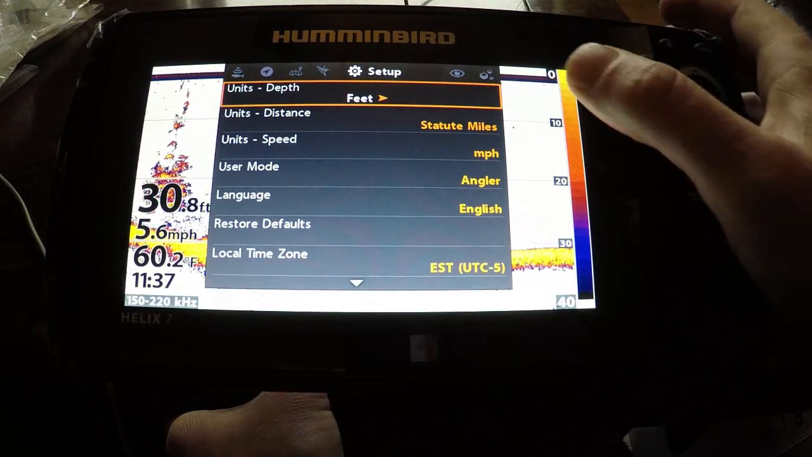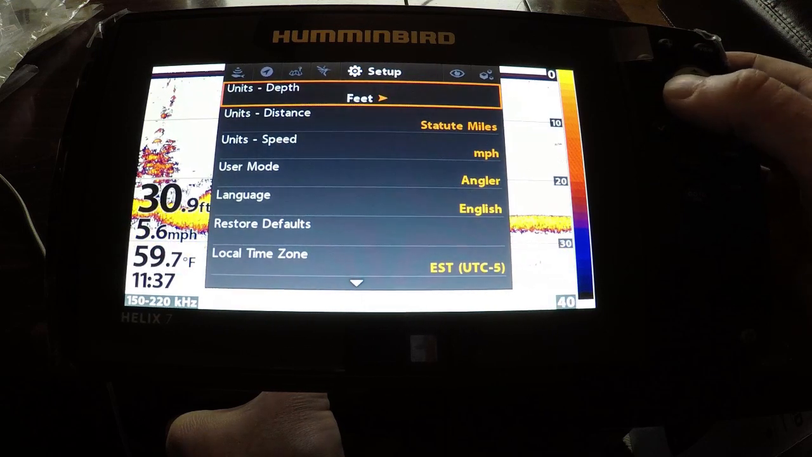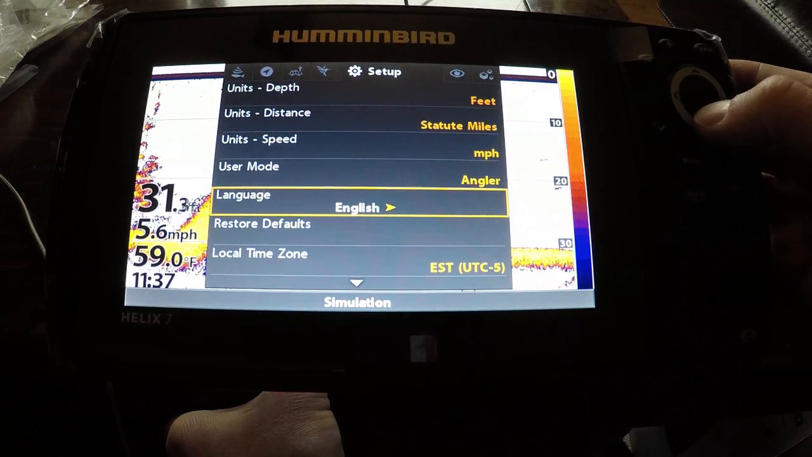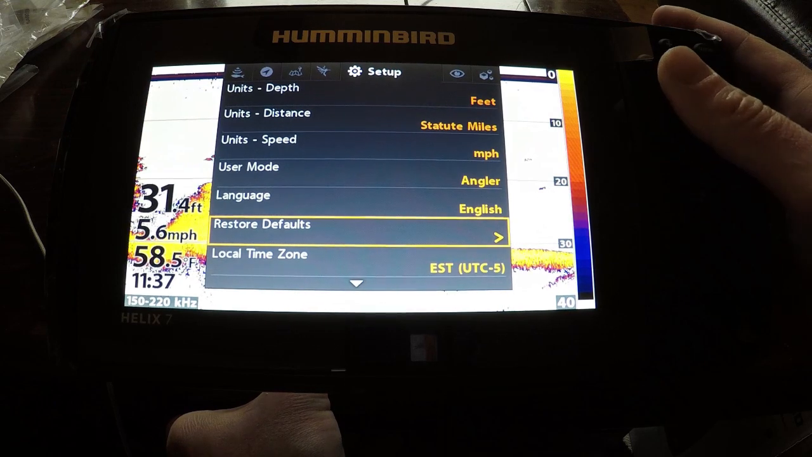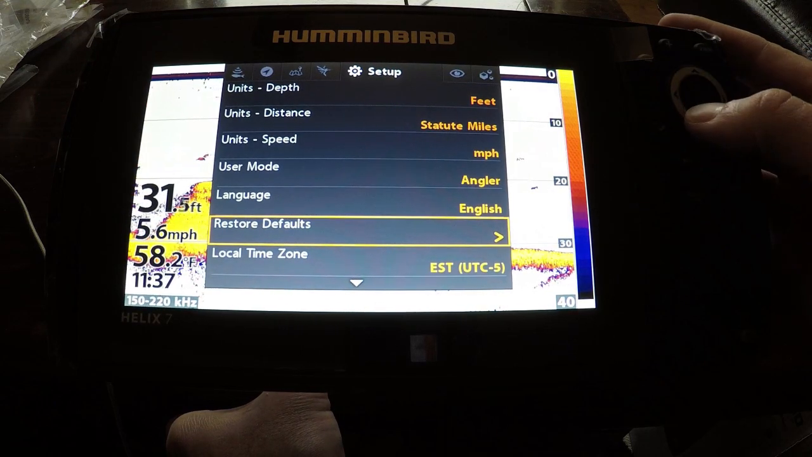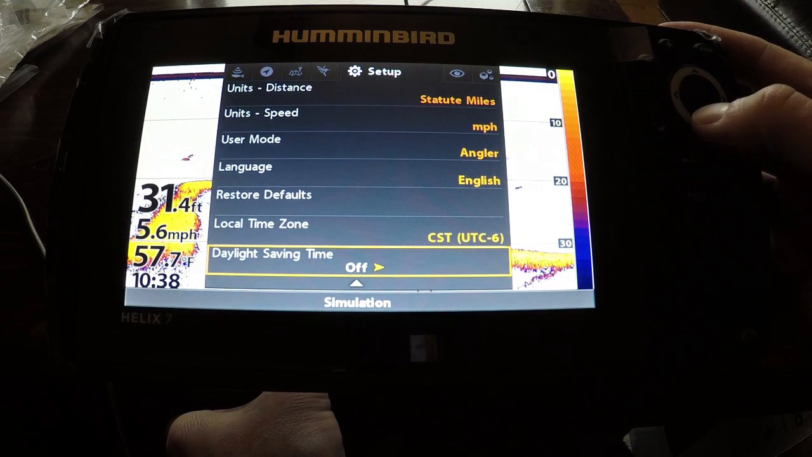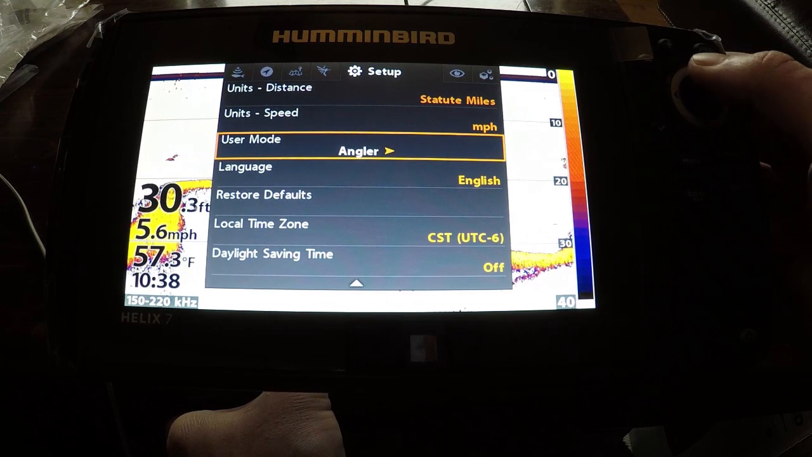Your setup, you want it in feet, unless you're somewhere where you're going in meters, feet, fathoms, meters. This is where you can restore your defaults, if you get this thing way out of whack and you're changing a lot of settings. I'm actually going to put this on Central Time. Daylight savings time is off, because there is going to be no more daylight savings time after this.